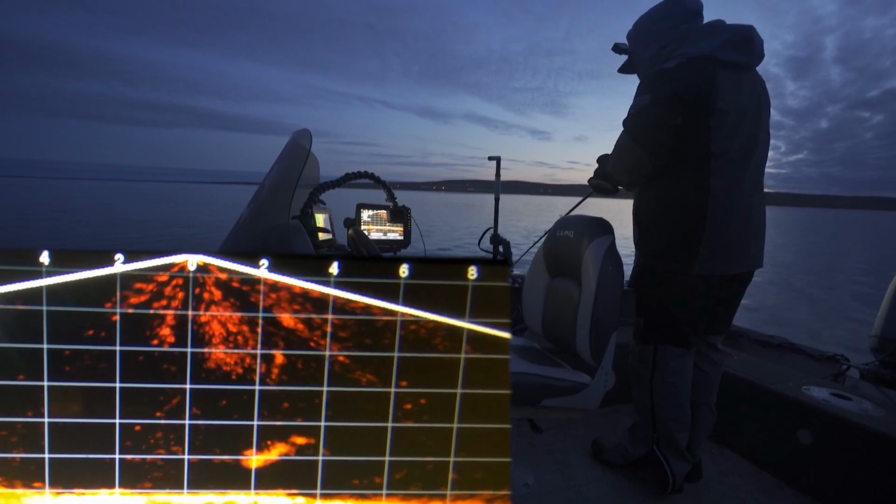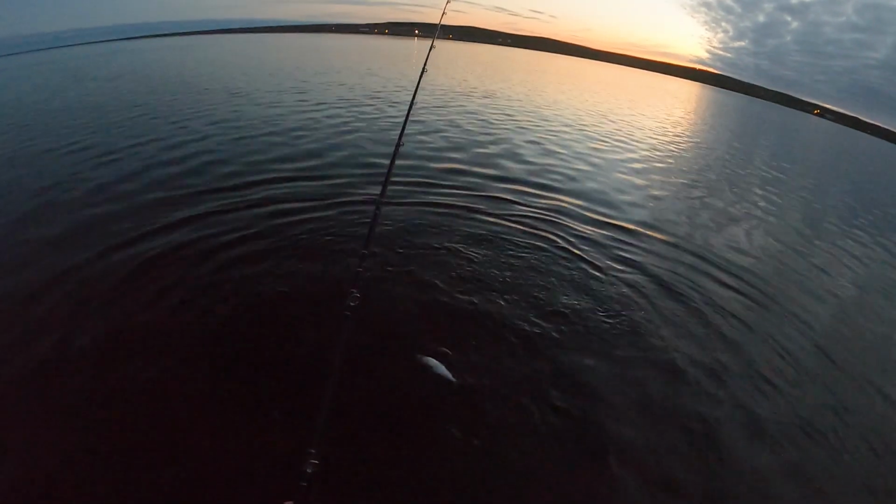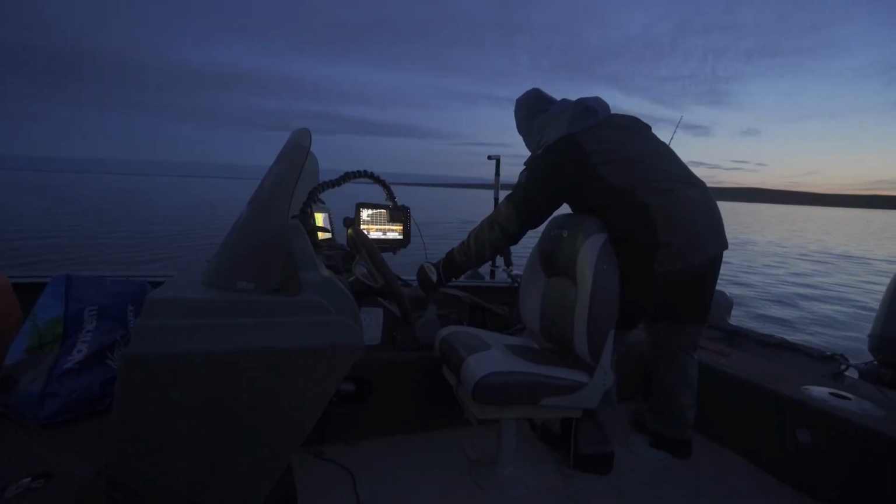Whoa, you can like see its outline. Not very big. Oh no! Oh no. We need our Cisco more than we need. It broke off. Oh, what? How did that happen? I bet you it was the freaking stinger hook.